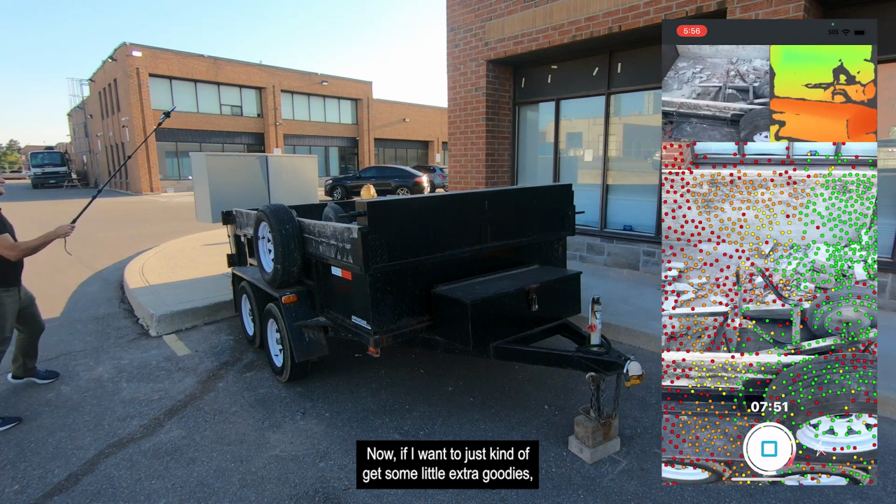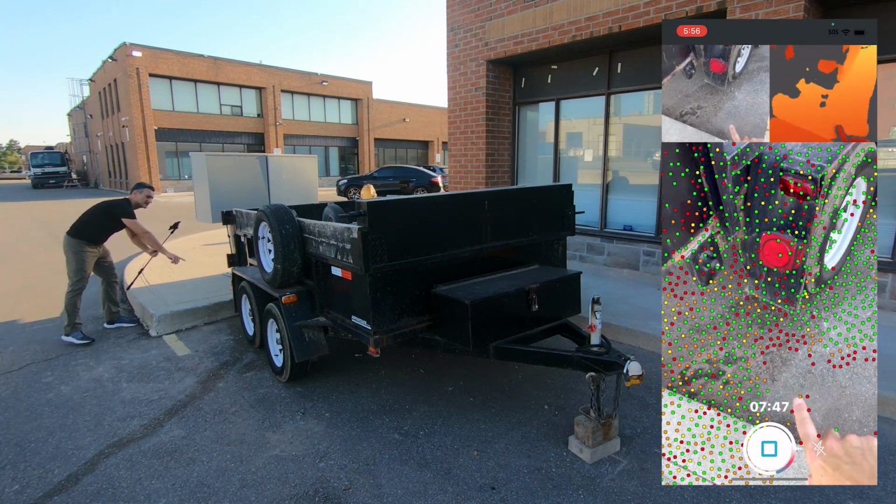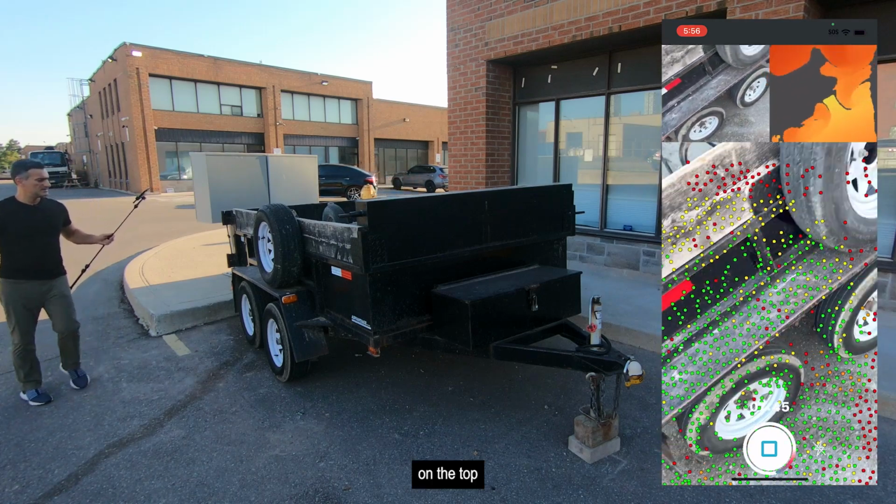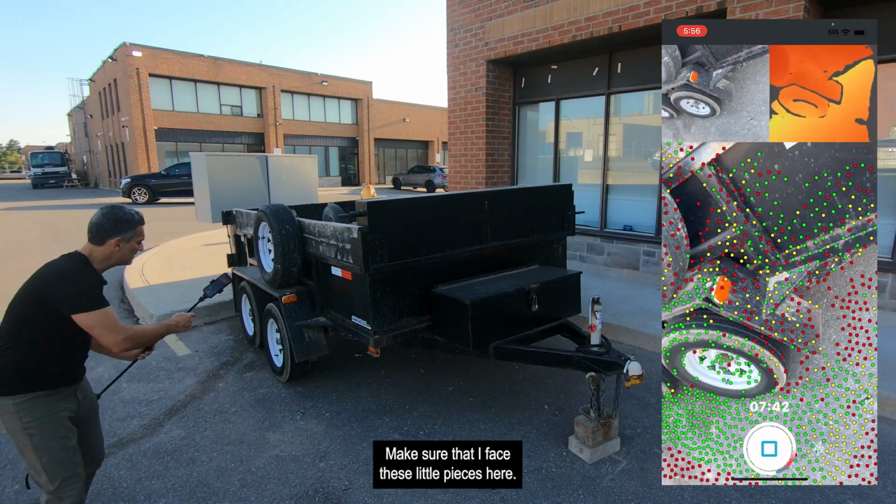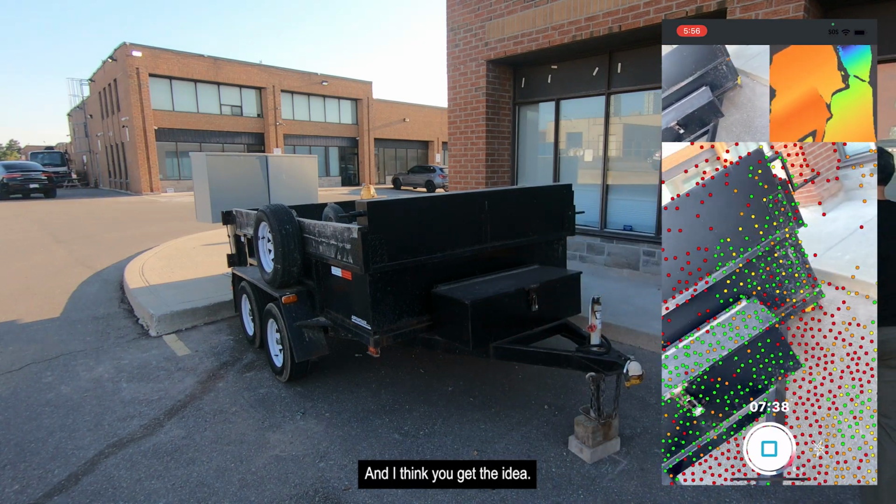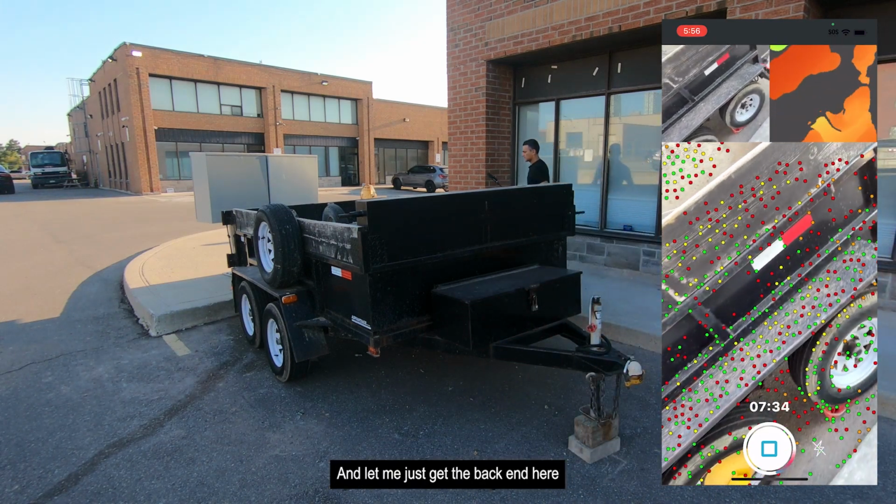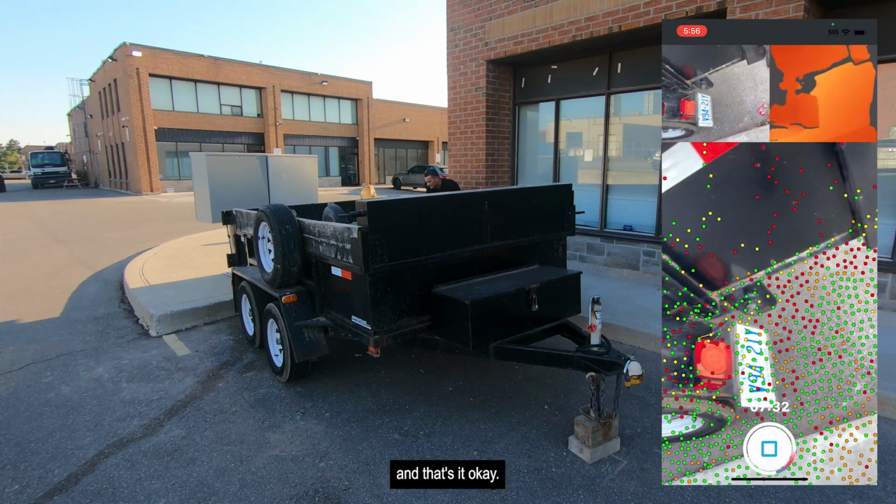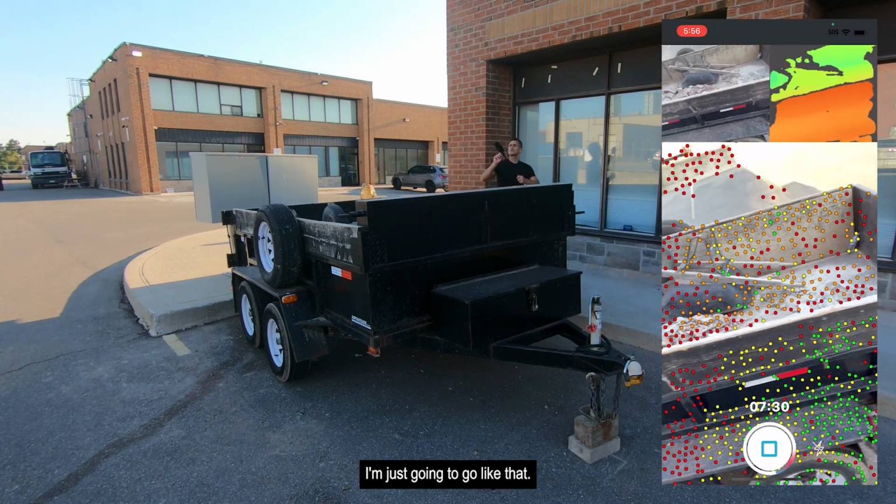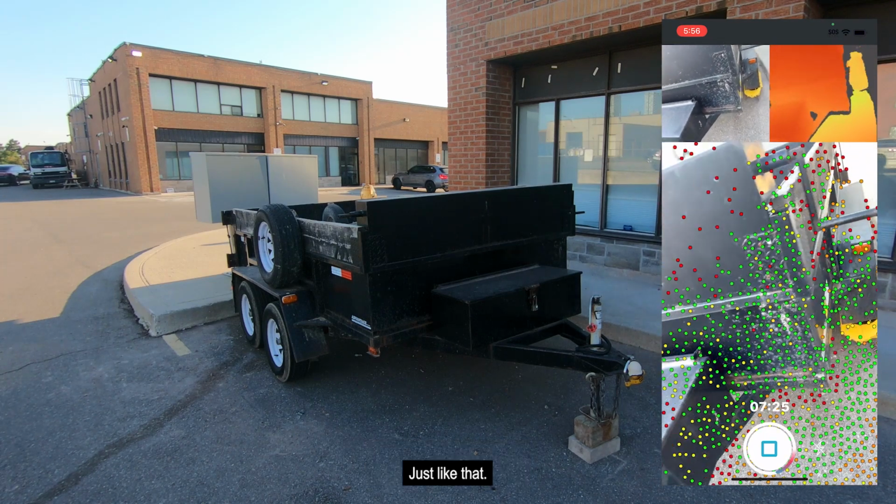Now, if I want to get some little extra goodies, I want to hit the back here, right? On the top, back here. Make sure that I face these little pieces here. And I think you get the idea, but I'm pretty much going to be done here. And let me just get the back end here, and that's it. Okay, I'm just going to go like that, come back around, and I'm going to stop this just like that.